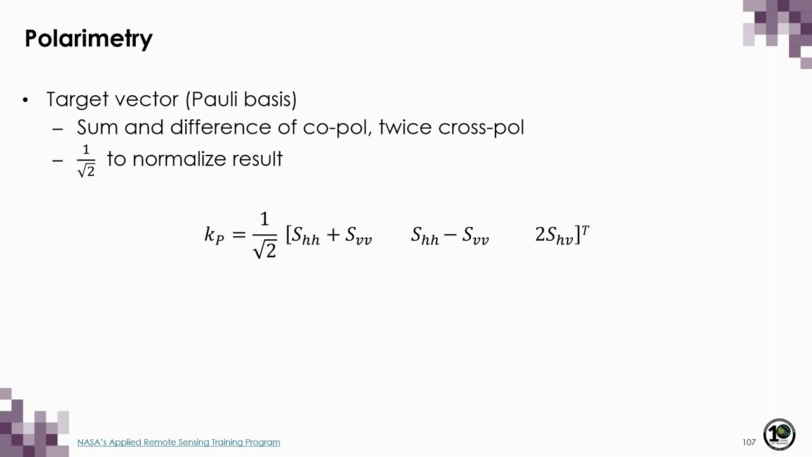We can also transform this data into the Pauli basis, which can be more efficient and easier to interpret polarimetric data. The Pauli basis is composed of the sum and difference of the co-pol terms and twice the cross-pol terms. Note that these are addition and subtraction of complex numbers, which helps to emphasize the difference in phase between HH and VV. Rough surface scattering is dominated by the first term, double bounce by the second, and volume and/or multiple by the third.